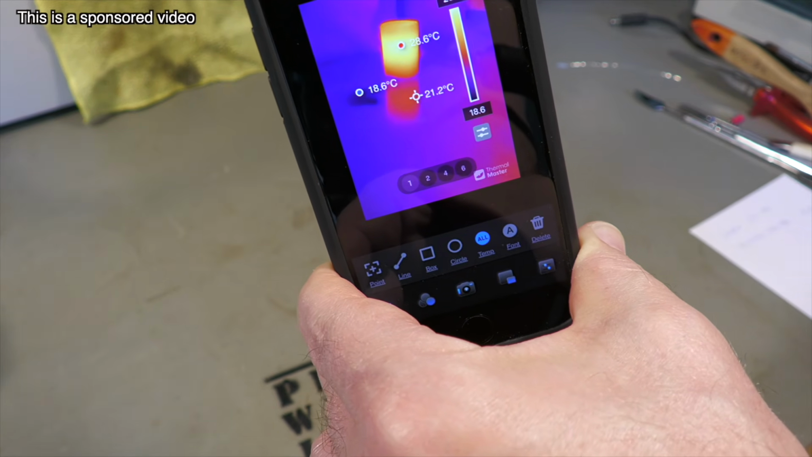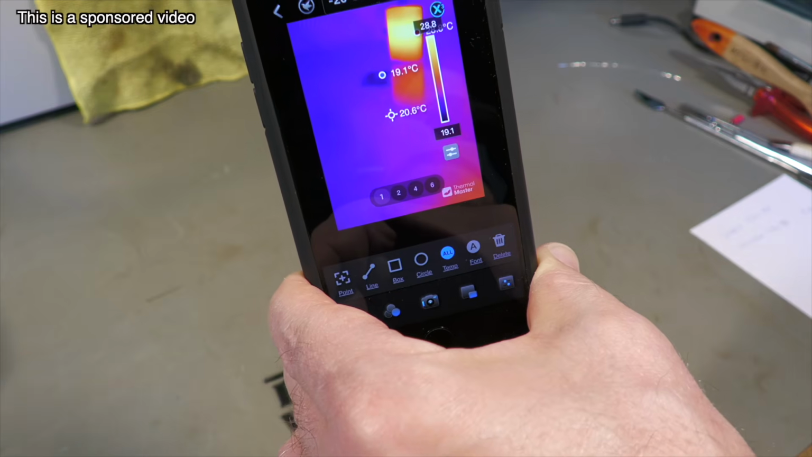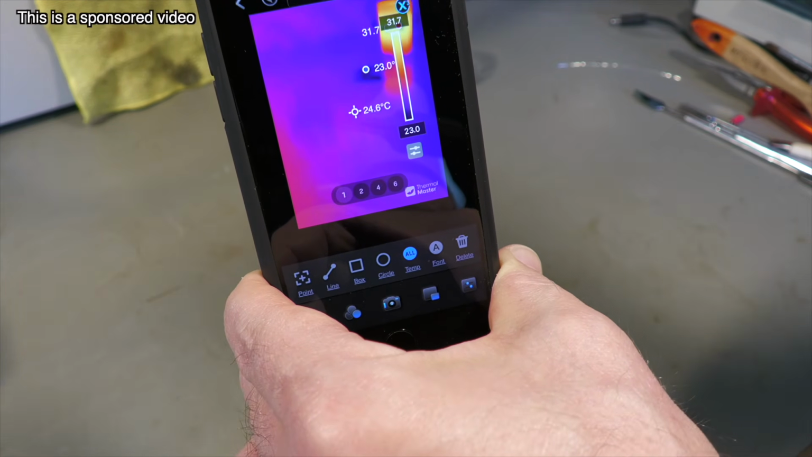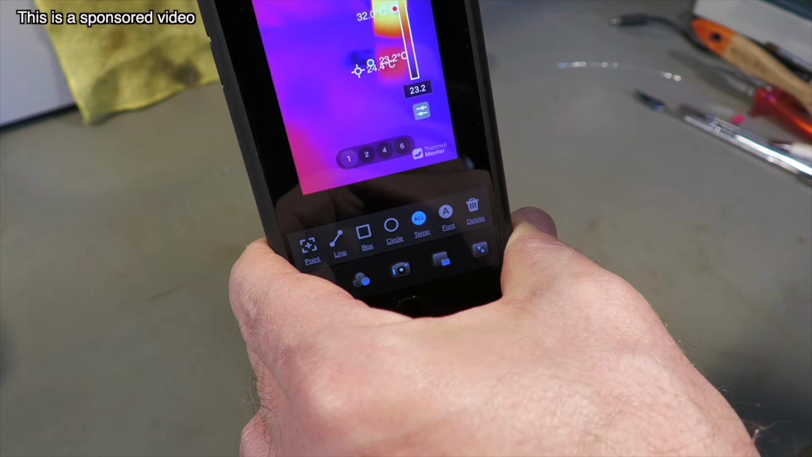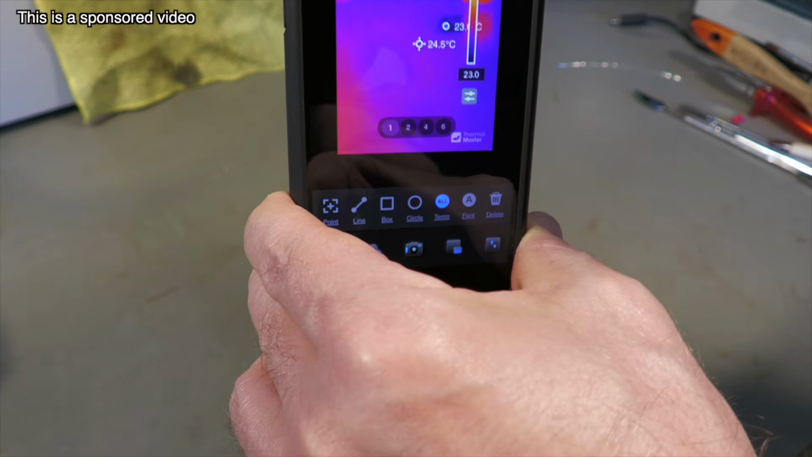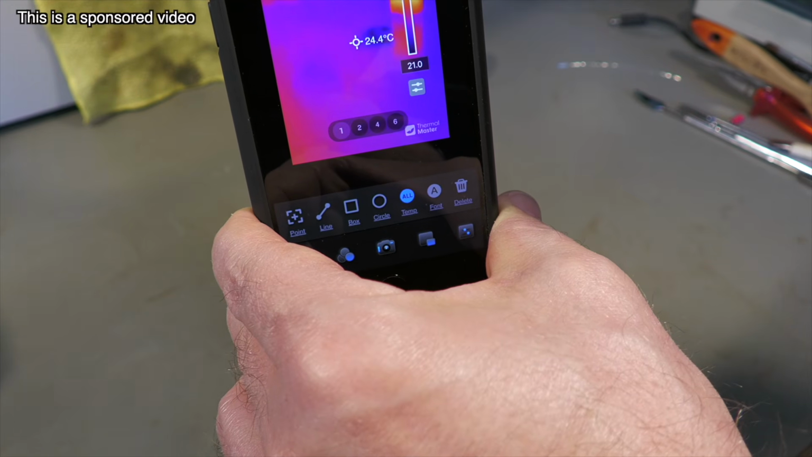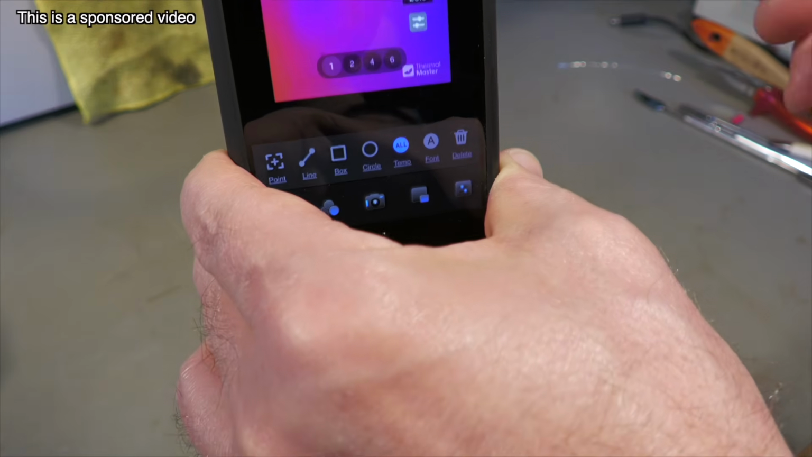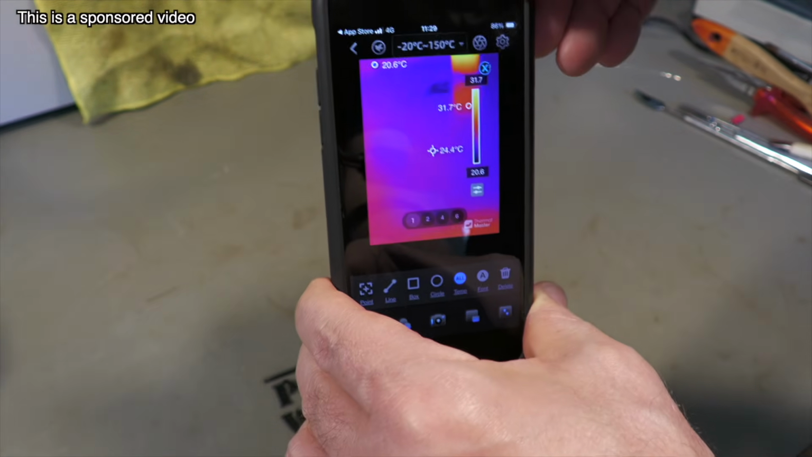It has a 25 Hertz frame rate. The detector has a resolution of 256 by 192, but somehow they upscale the resolution to 512 by 384, and well, it looks pretty sharp.